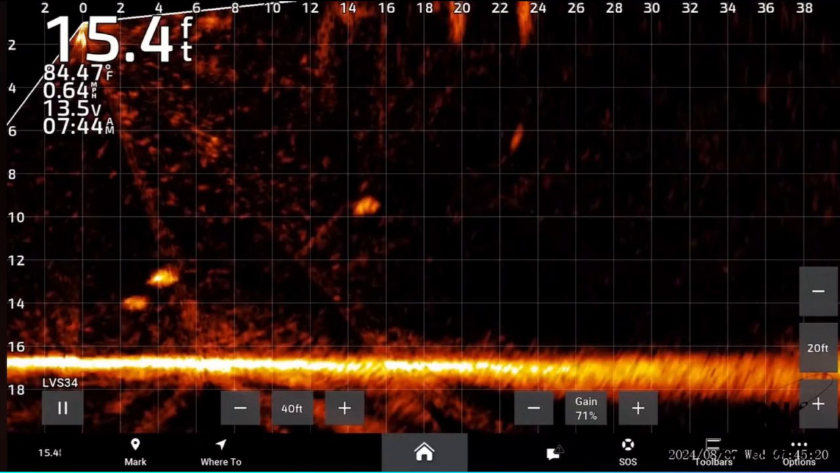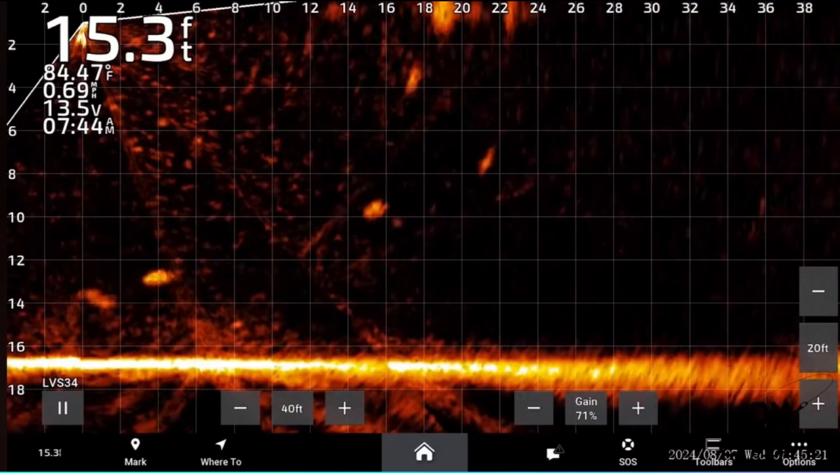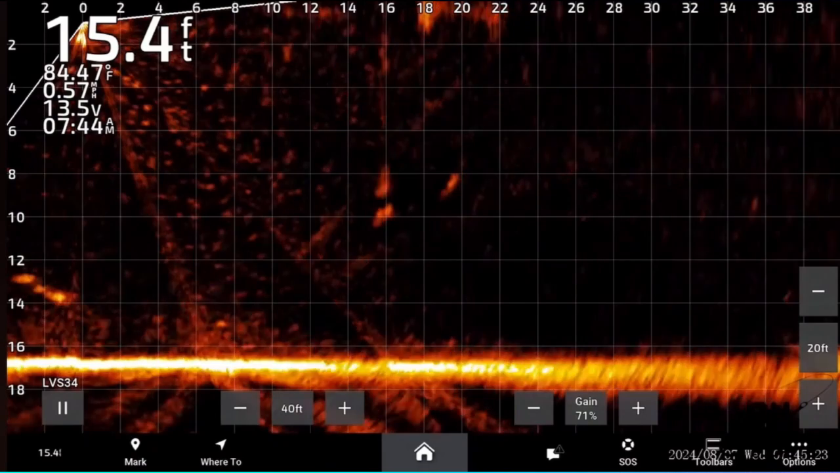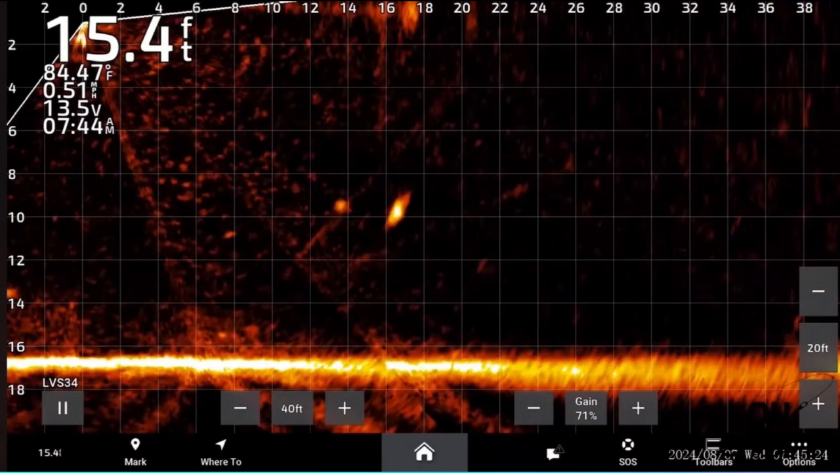Okay, right there at 22 feet out, that is a 1/16 ounce jig head with a Moondust Glow small fry on it that's been bit half off. And you see how hot that return is to where you can see it. We're getting ready to have a 1/4 ounce come in. Right here comes the 1/4 ounce. It's 16 feet out. You see it dropping down.